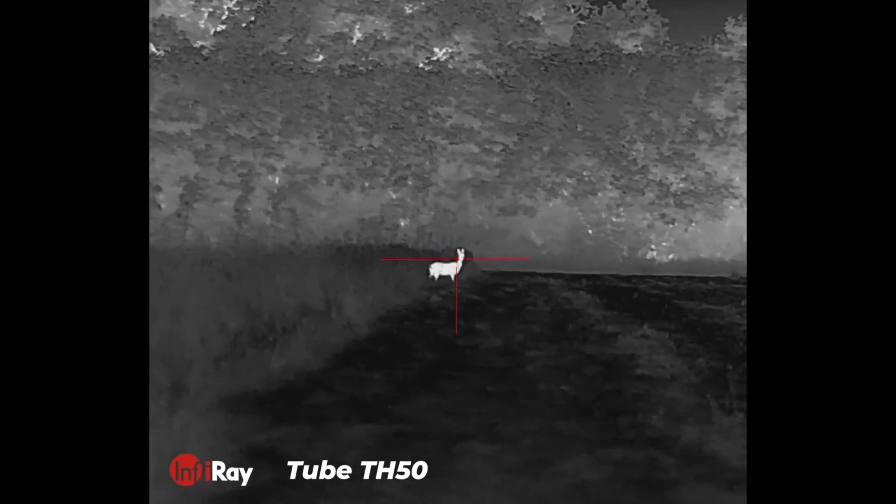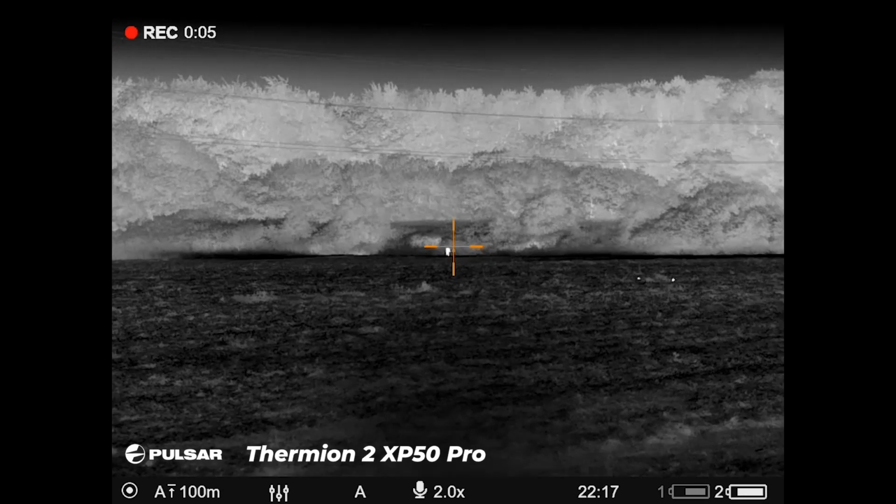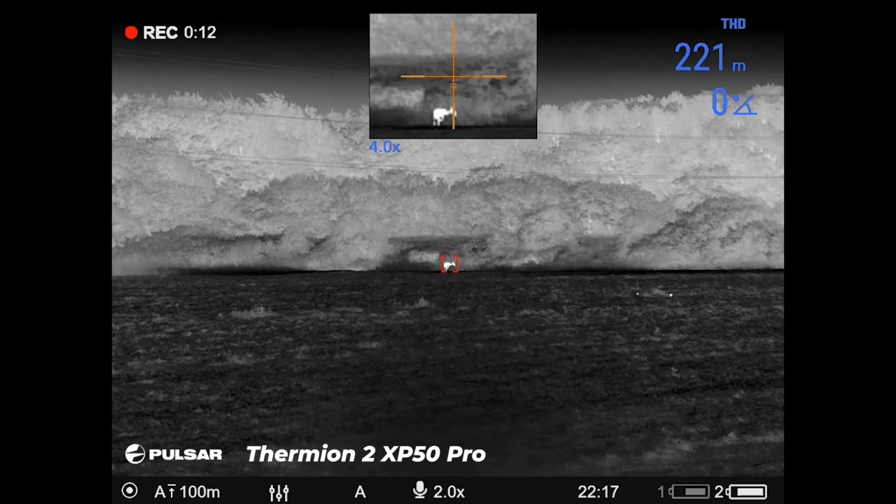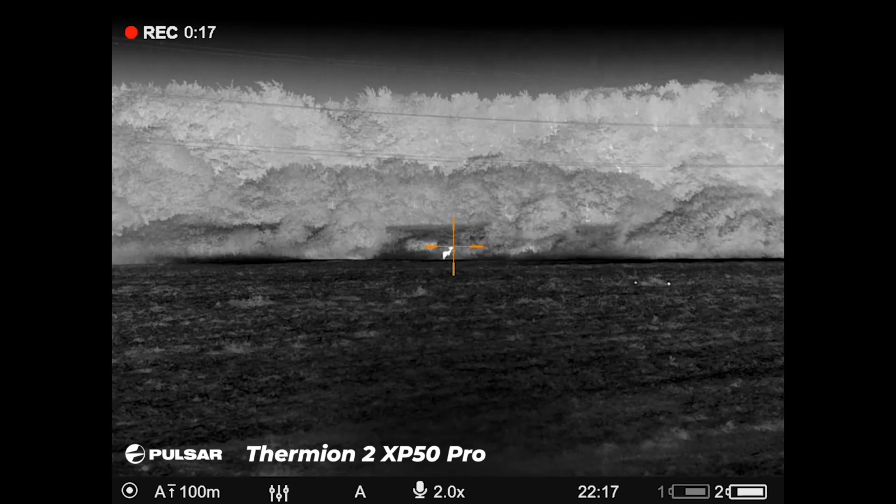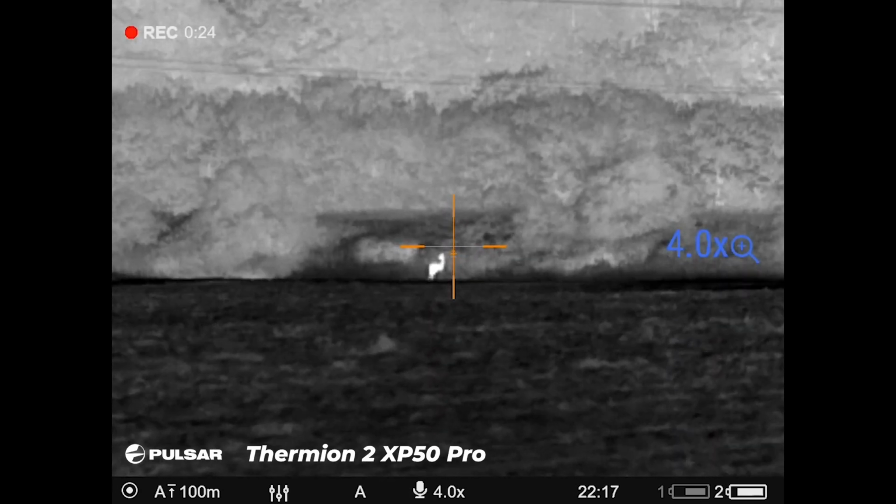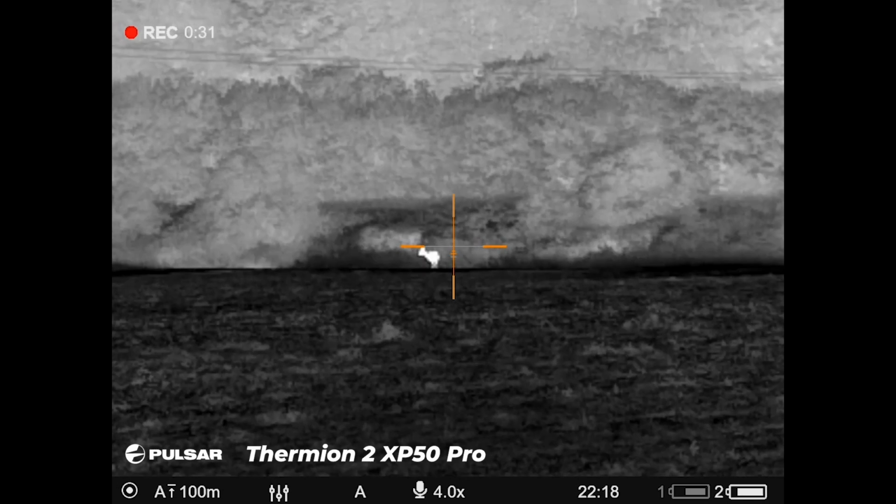Then we moved on to a roe at 220 meters, and you can clearly see it's on a hedge row. You can see exactly what it's doing and what it is. It's a roe deer, and she's just having a chew at the brambles, going along. You'll see where she stops with her back to us, lifts her neck up, and she's literally taking leaves and berries, etc., from the bushes, and that's at 220 meters.